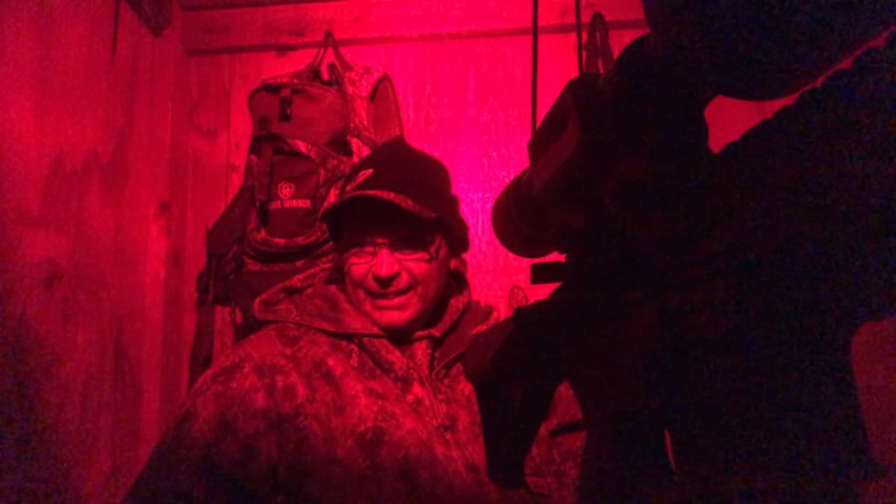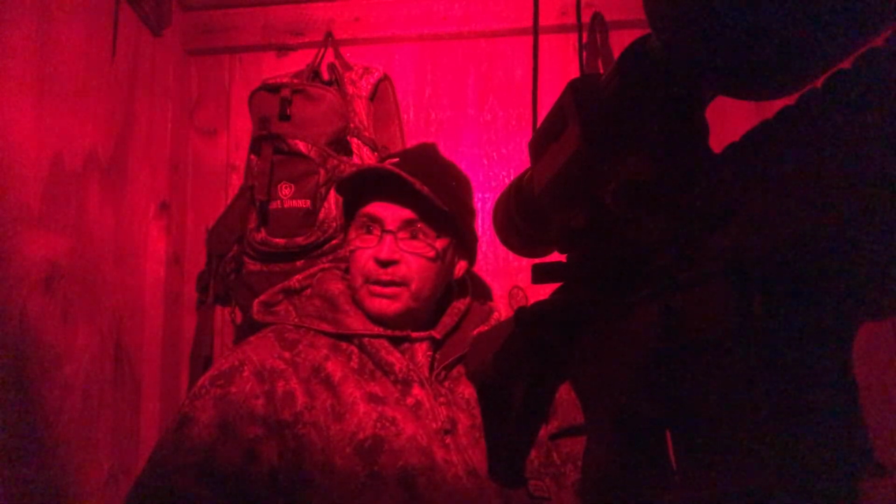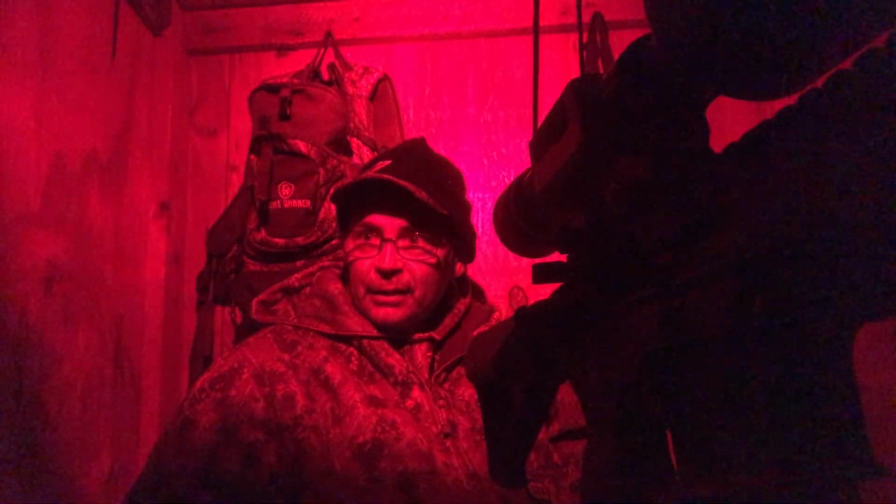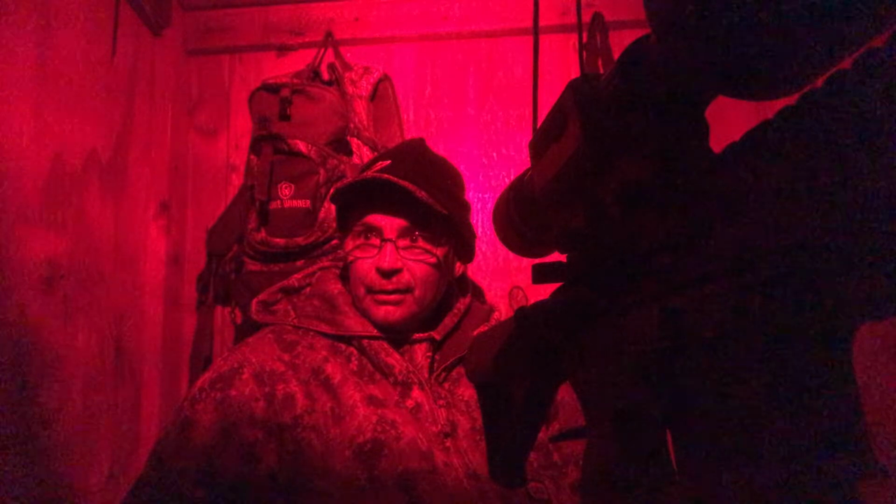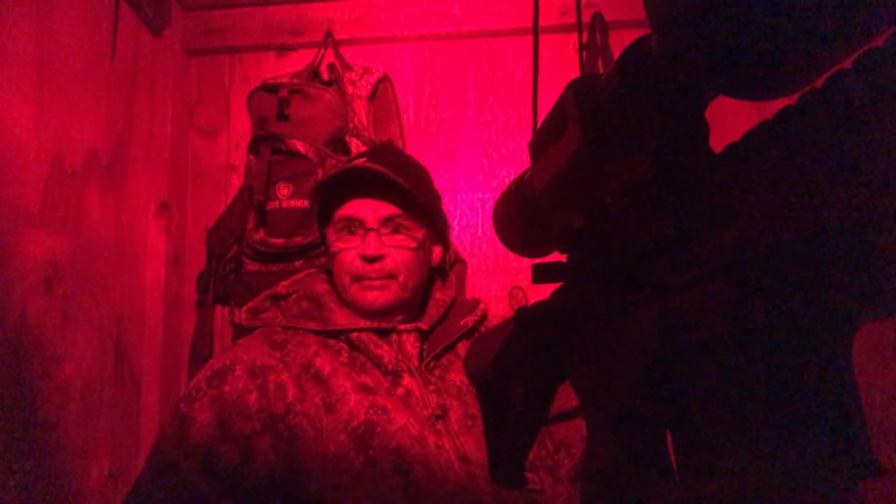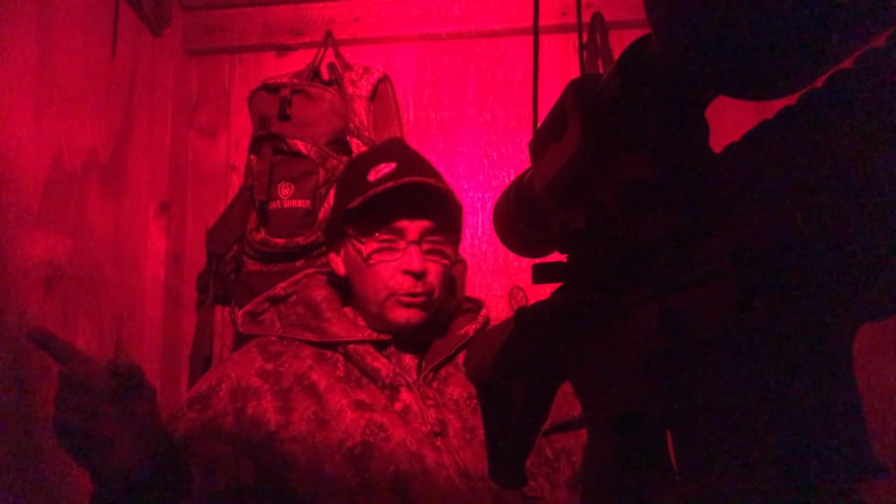All right, well, Nick just shot. He said he had a line of pigs. I don't know what the number is, but I think he got a piglet. So I am actually in the coon blind by the lake. So I'm going to show you a little thermo image of what I'm actually seeing here.